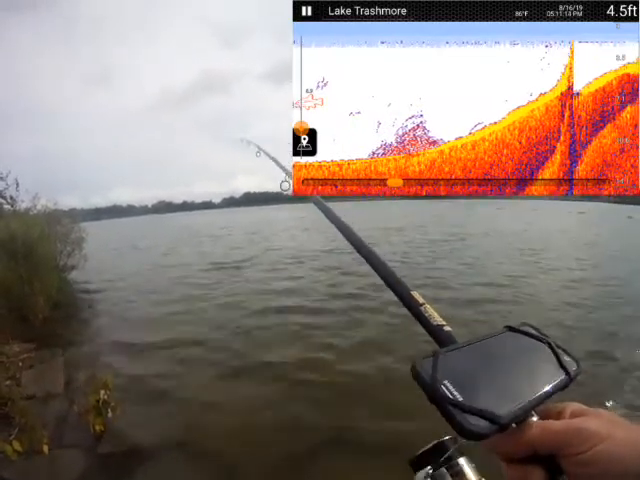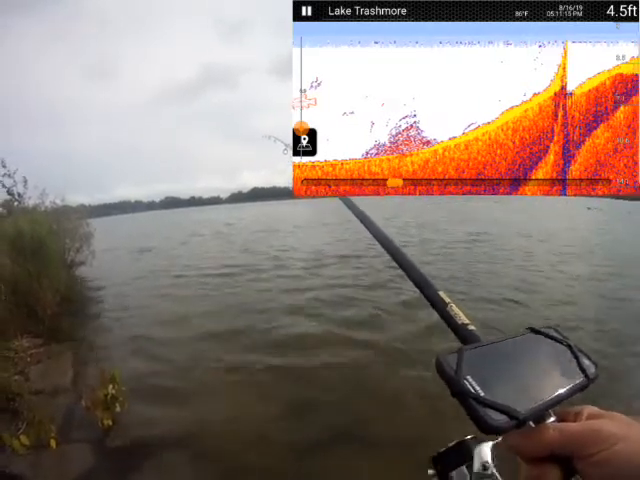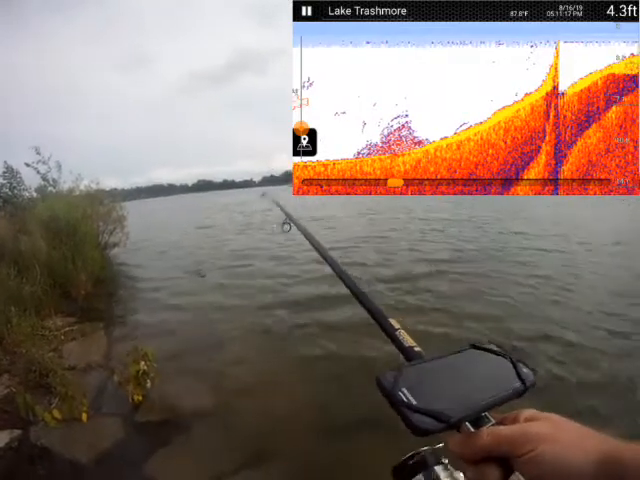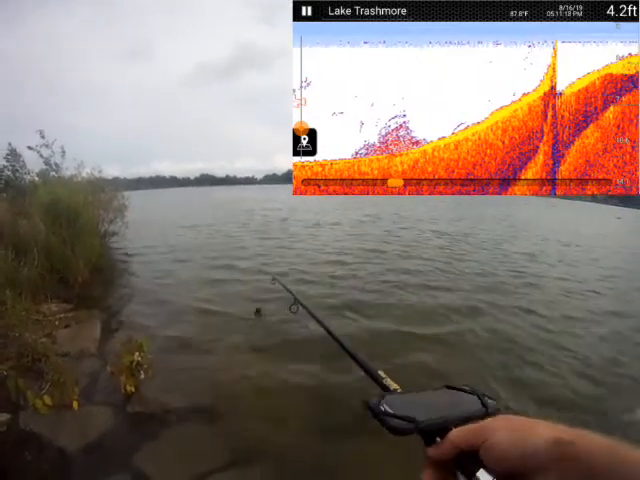Okay, let's go out to that high tree over there, straight across where I'm pointing. And let's see what we can get from there.